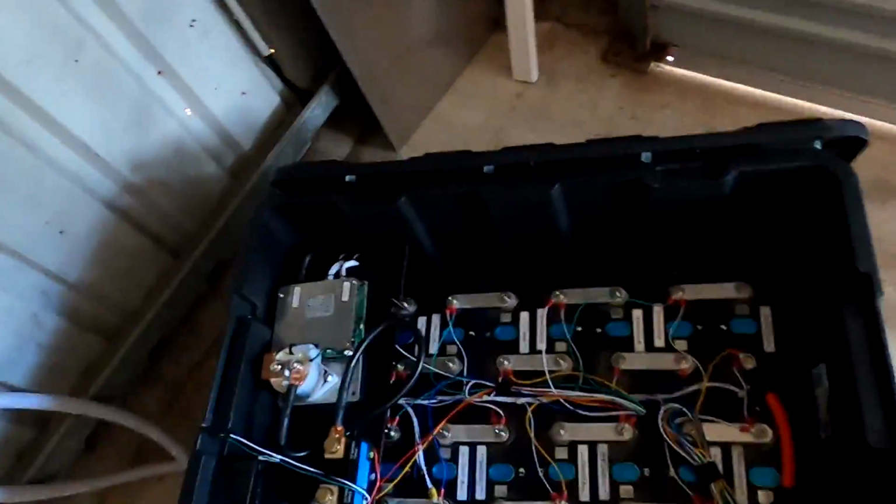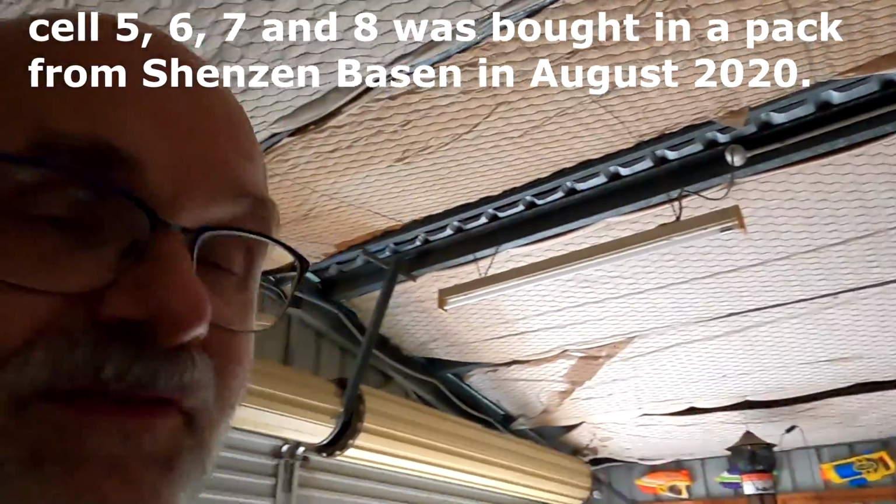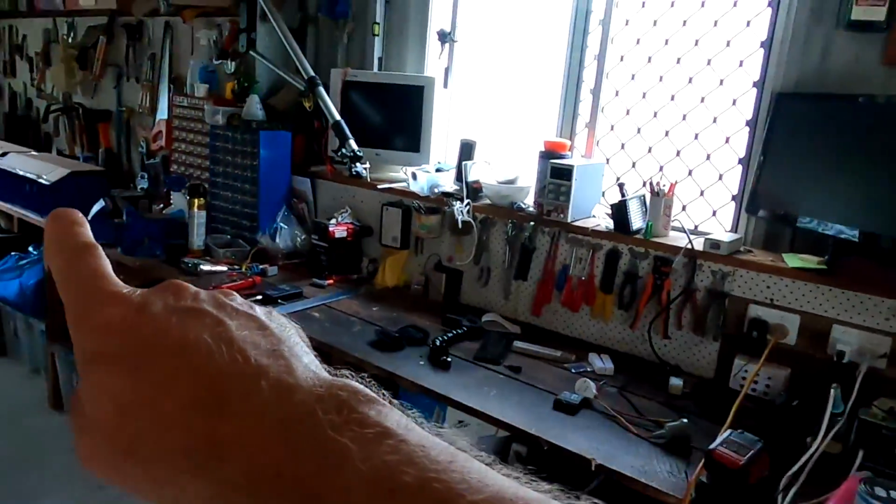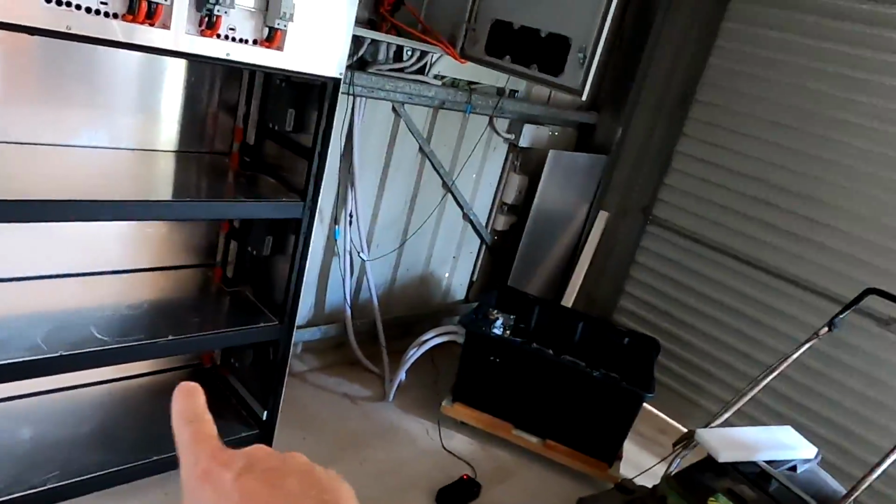So we need to take this battery offline as soon as possible, and we want to measure all these cells individually, especially 6, 7 and 8, which are causing trouble since the beginning, actually. It was always 6, 7 and 8. But I don't want to use any of these batteries anymore for the time being. We have the other pack sitting there, so this will go into our battery shelf first. And I have also ordered another 32 batteries, thankfully last year, when prices were still kind of low-ish.